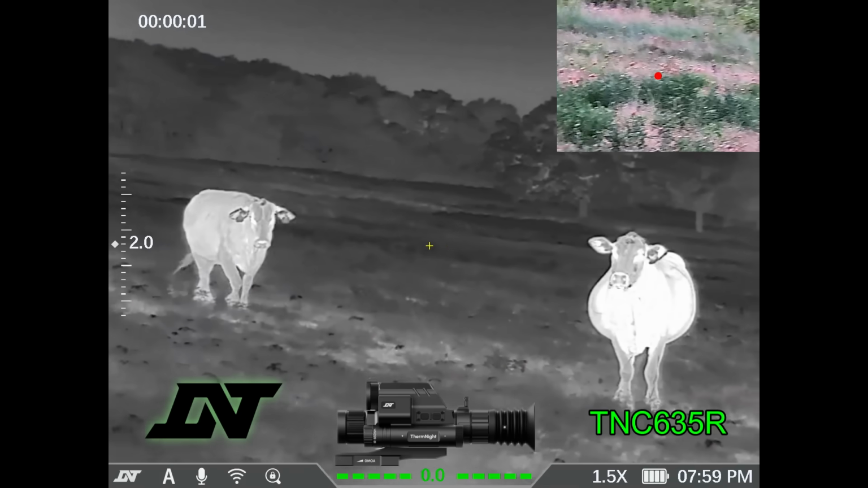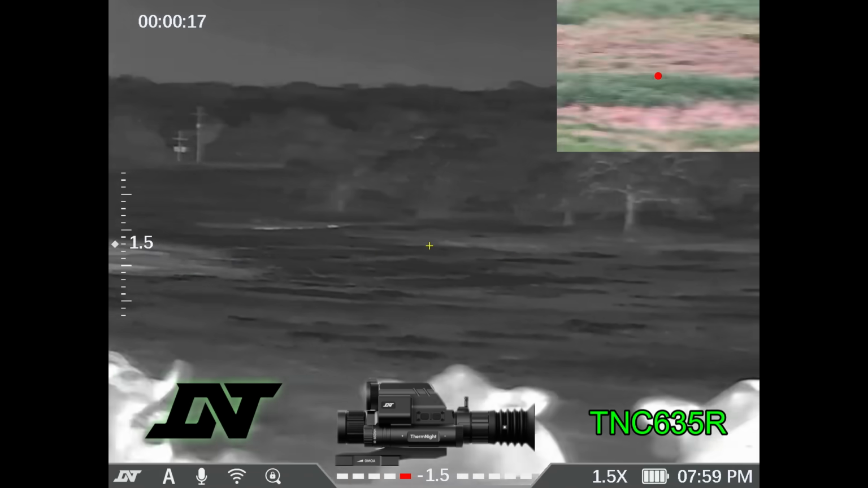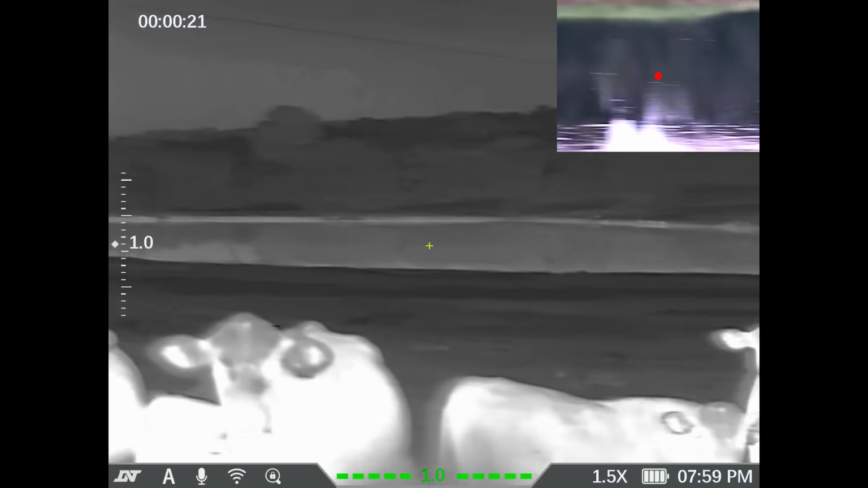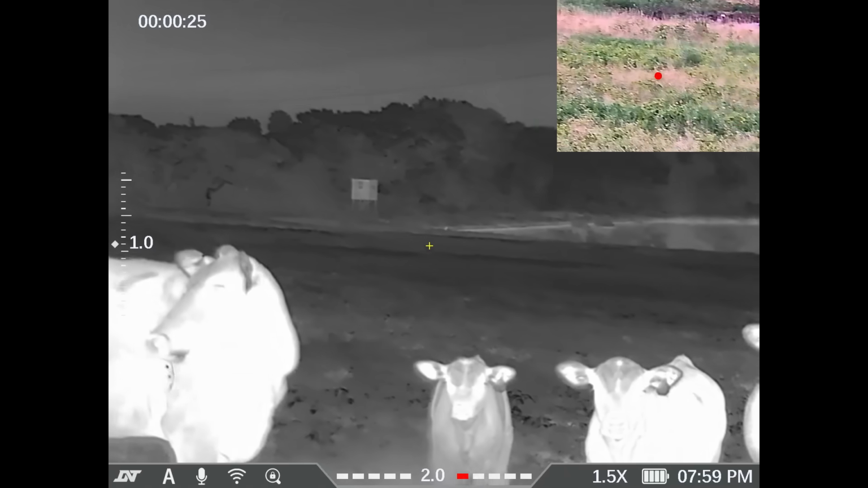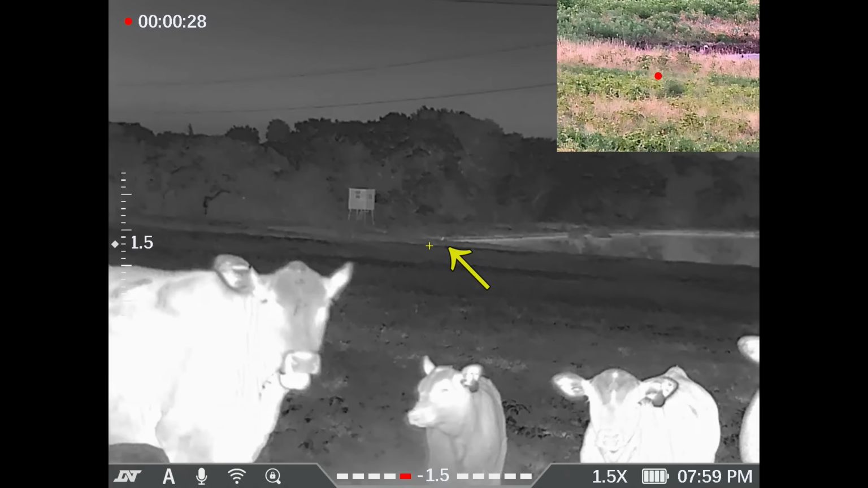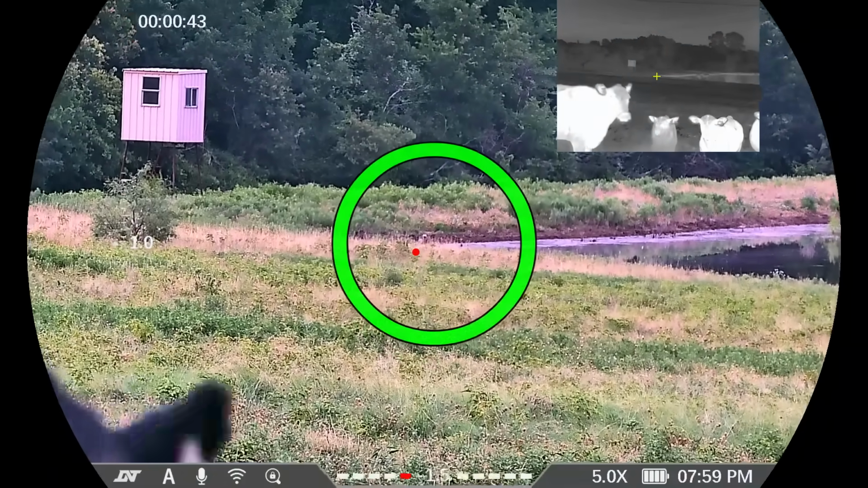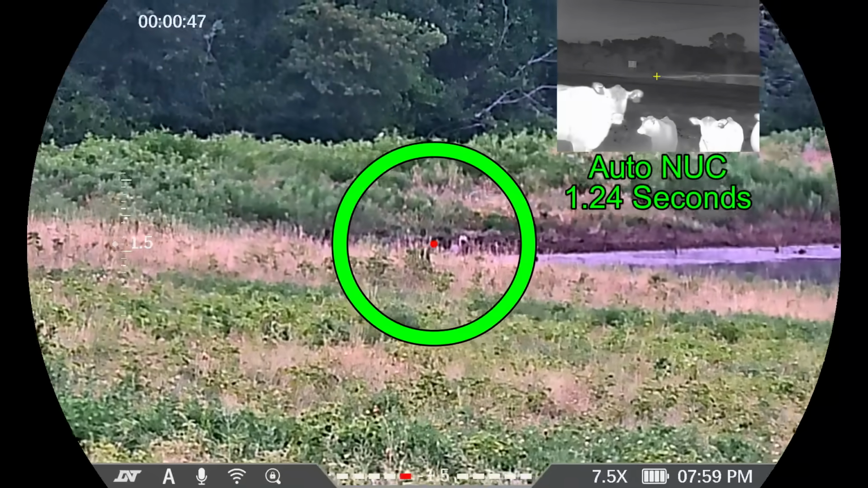Alright, I've got an unloaded rifle. And I'm just scanning the field looking for animals, trying to get some wildlife photography in. The cattle are a little overexposed because it's bright outside and I have the brightness turned up way too high. I notice this white dot in the distance. I cannot tell what it is on thermal, so I'm going to switch over to day vision. That's going to be a bird head.